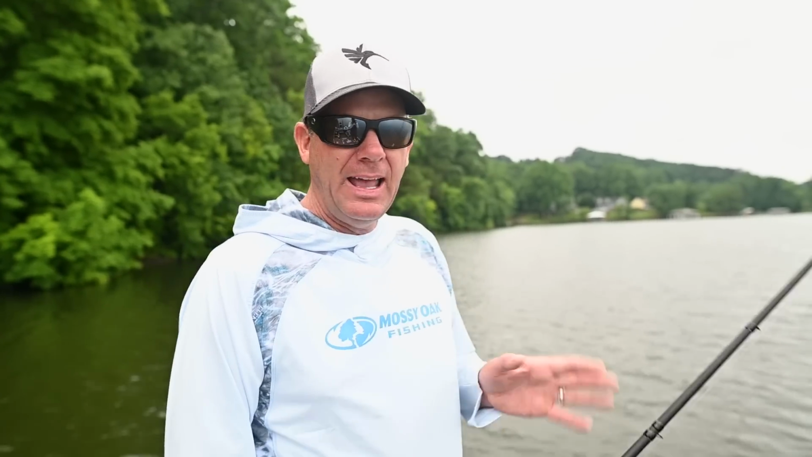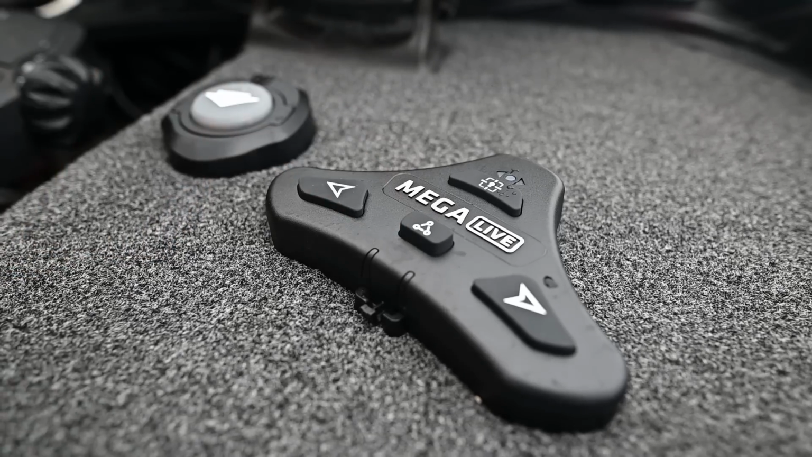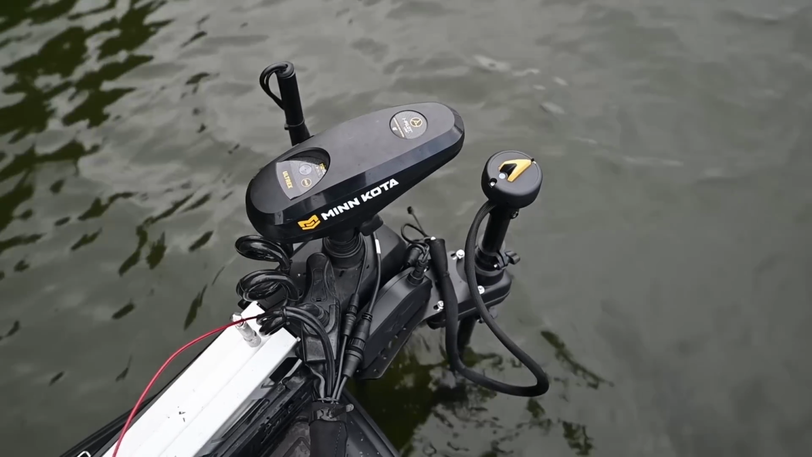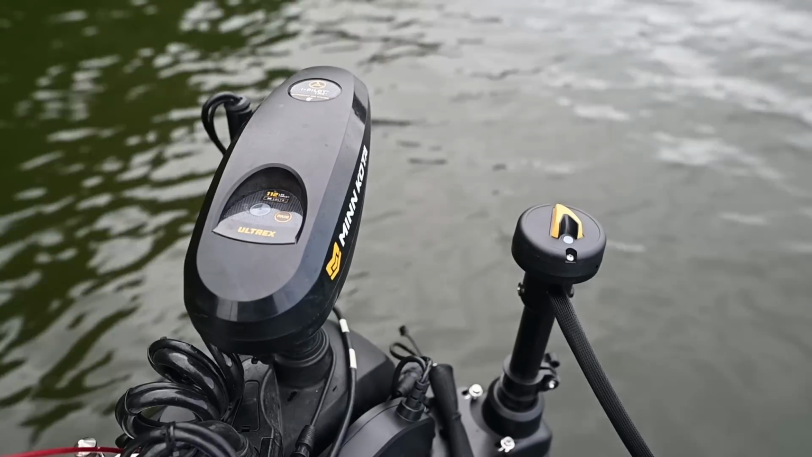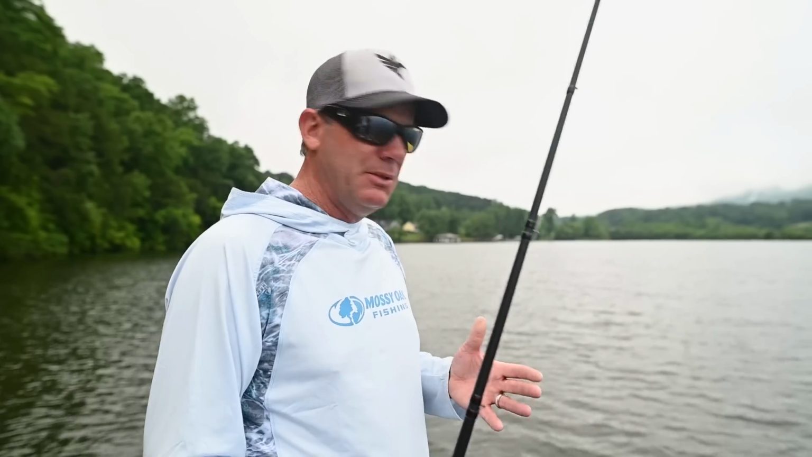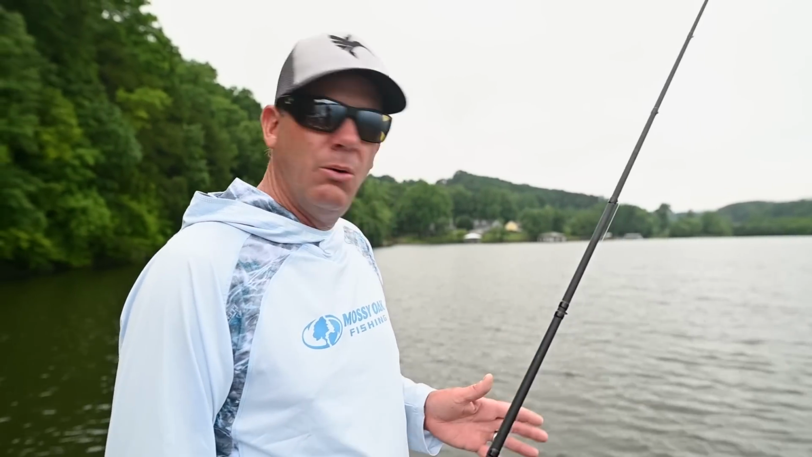But if I want to have it right where the trolling motor's pointed, if I want to turn my trolling motor and point it, I can do that too. All I've got to do is hit one button and it just stays focused right on wherever the trolling motor's pointing. So it gives me the option of however I want to use it, whatever my need is at the time, to have the best boat control and never lose sight of my MEGA Live, and always know that I'm pointing in the direction that I want to see.